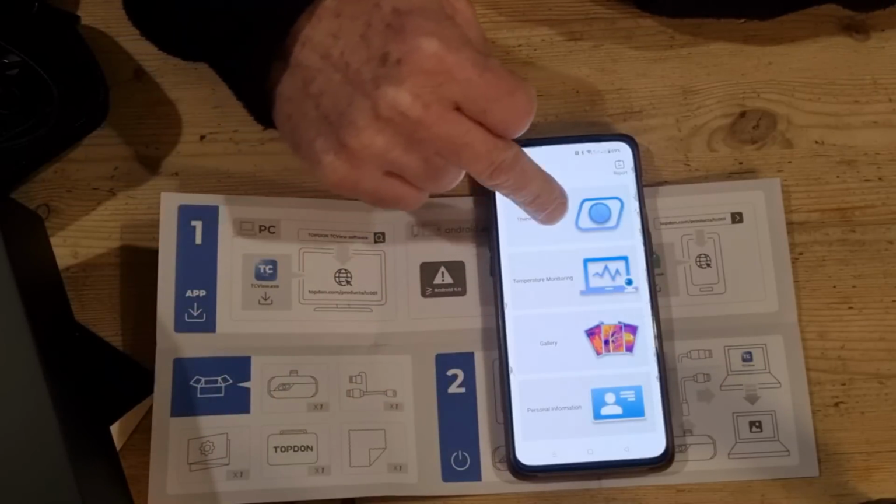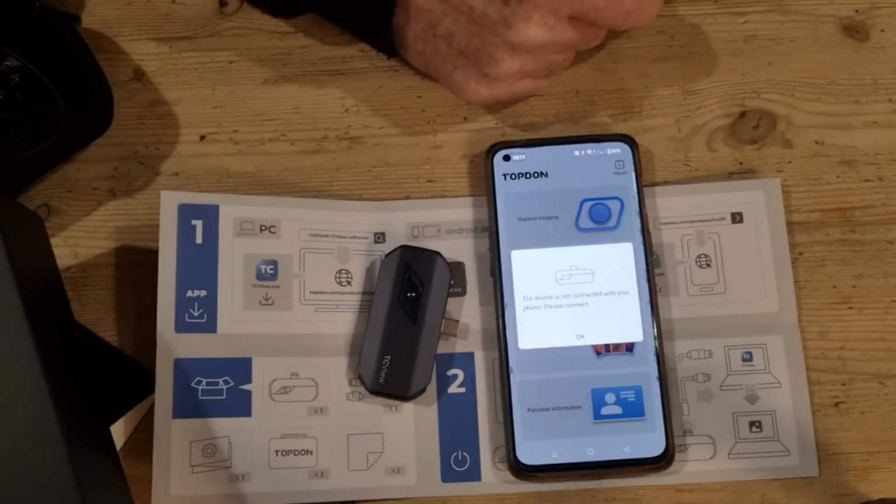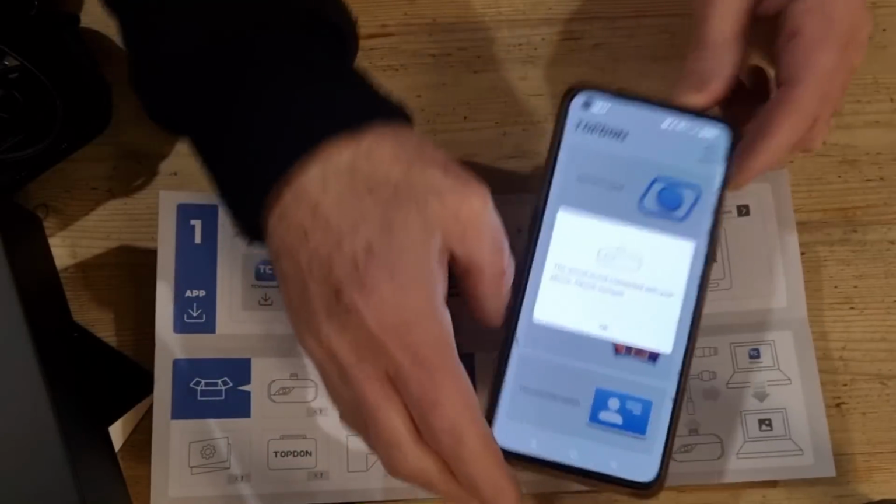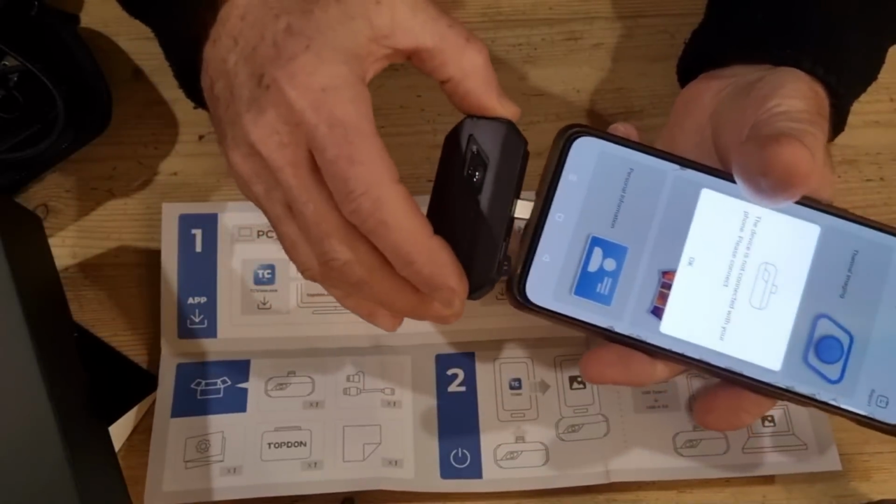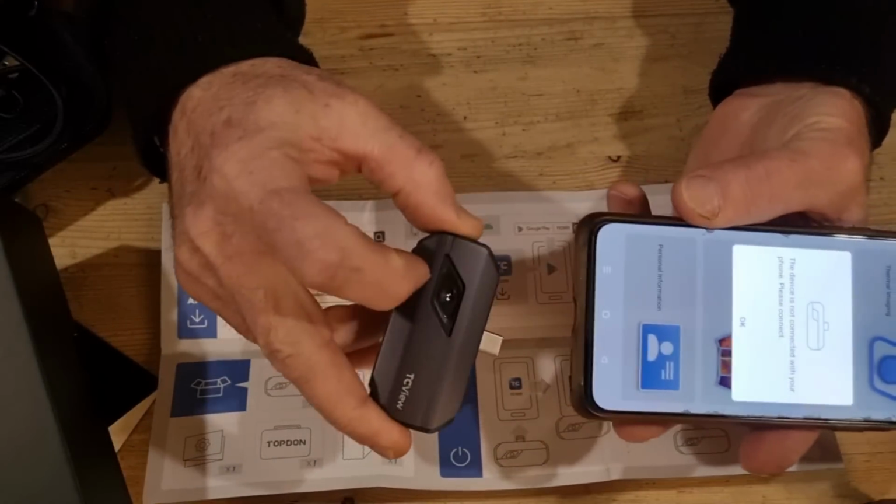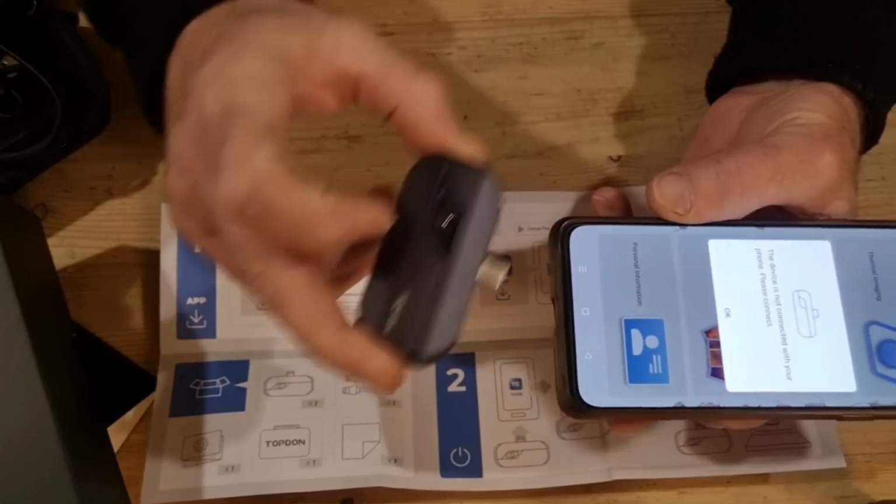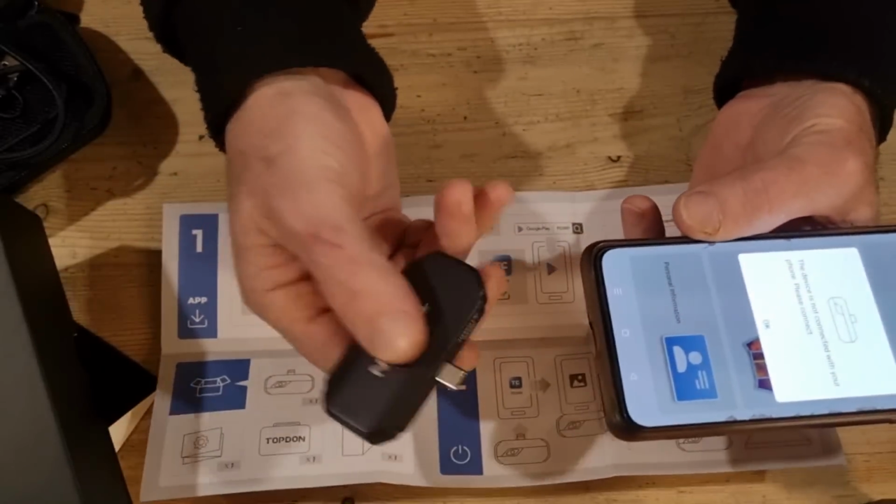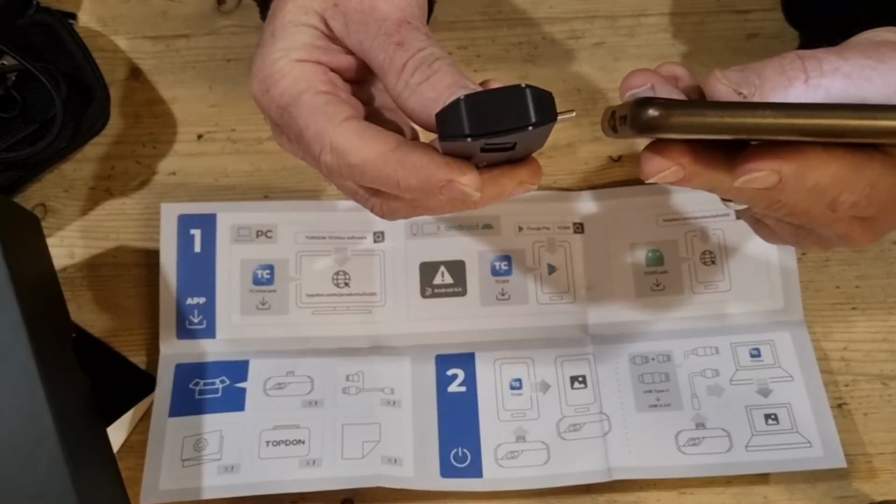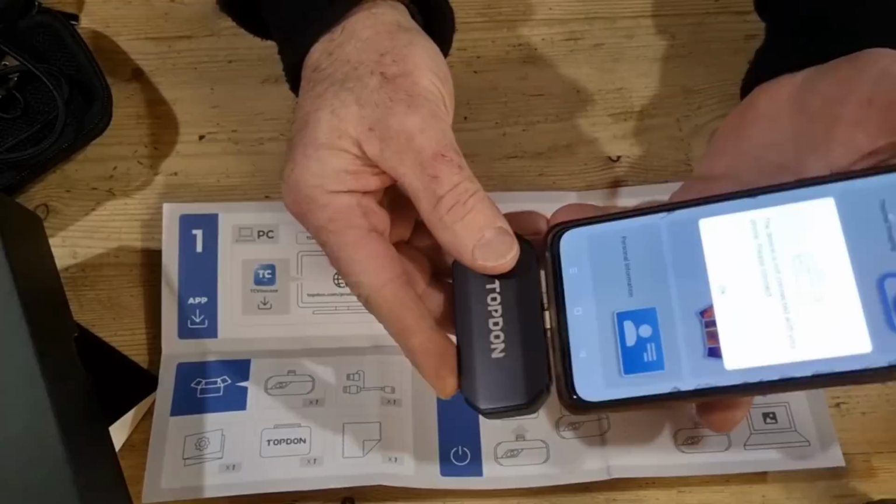So if I click on thermal imaging, bearing in mind we've not got this plugged in yet, it knows and it says please connect it. So let's have a look. You can put it in either way. Now there's the lens. On the video you will see, in the little bit you saw us walking up the stairs, I had it upside down because I was holding the phone so I could see it. So I'm going to do the same. I'm going to plug it in there.